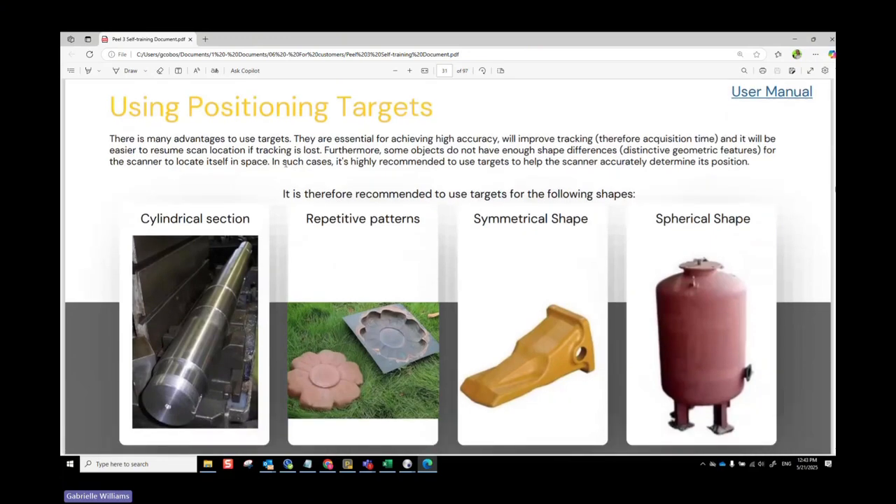Okay, so using positioning targets, this is probably the part that really gets people the most, because they think, oh, my scanner's not scanning, it keeps losing tracking. Well, a lot of the times that it's losing tracking, a high chance of it is probably that you don't have enough stickers.